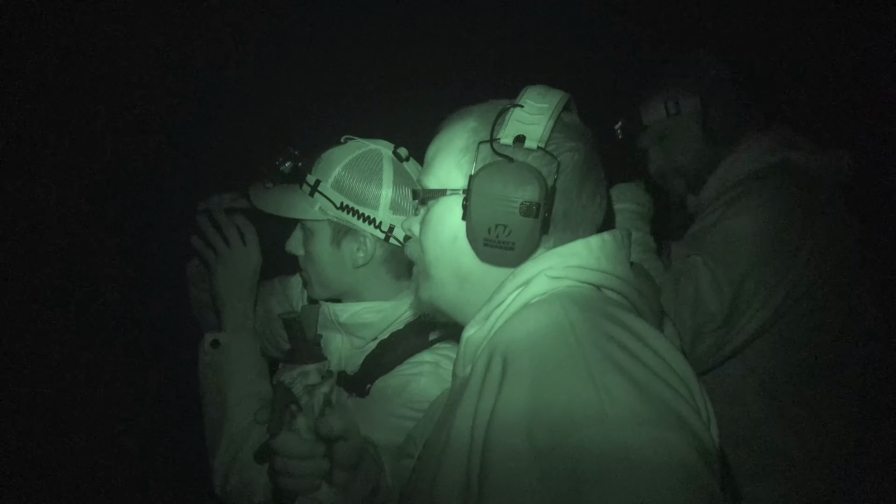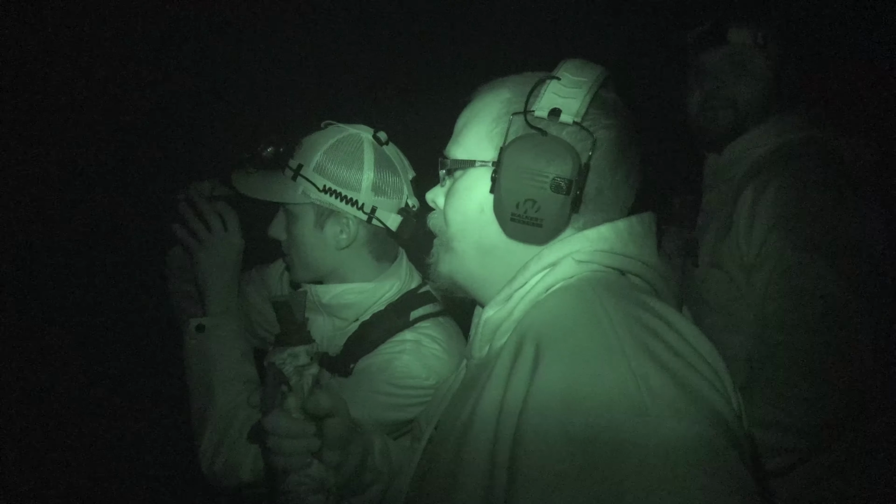Like we talked about in our safety briefing earlier, it is pretty similar to a military operation. We're going single file compressed, and we're going to be trying to sneak in real close to these things and hopefully get some good shots at them tonight. Well, we're walking up, we got through that real thick mud, and he just basically told us, hey, there's a hog up here, try to be as quiet as you can. And I don't think we're very quiet, I just think the hog's hearing was bad.